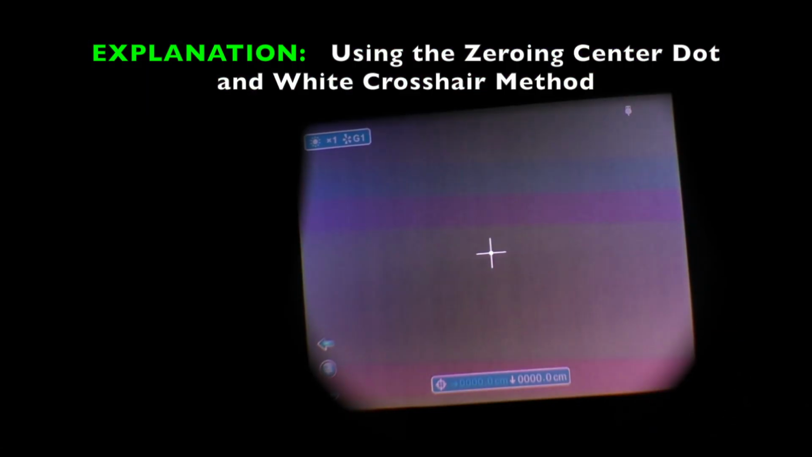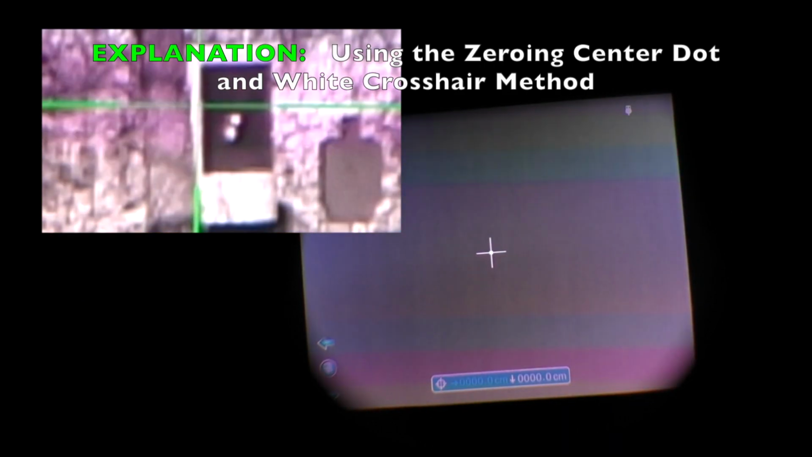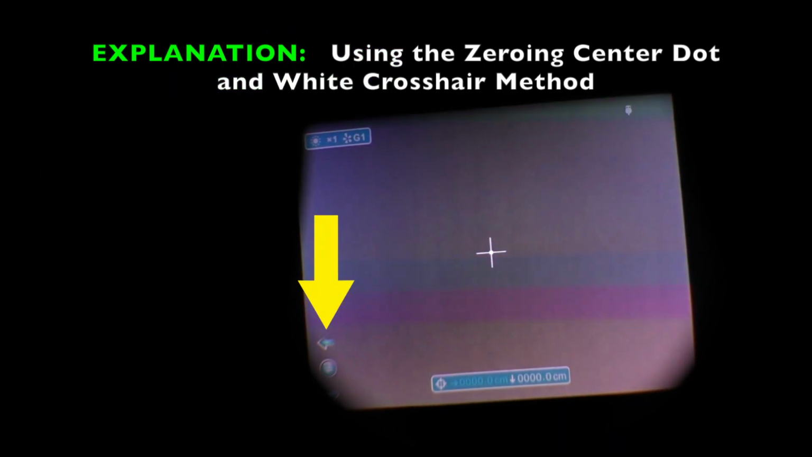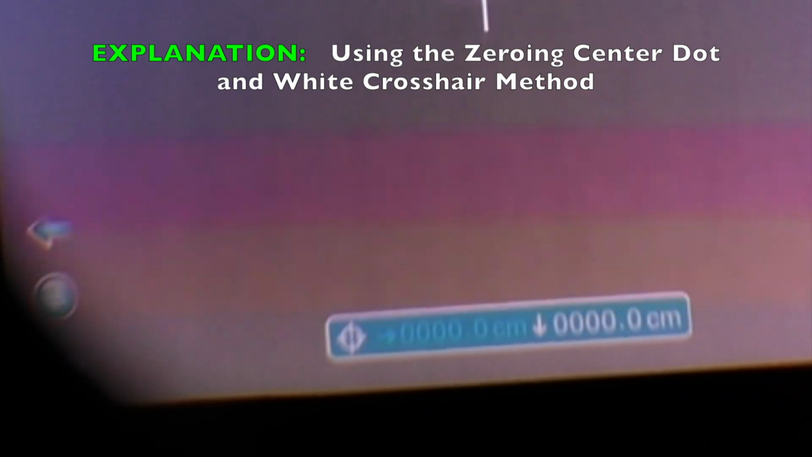At the range in the illustration, I had an impact that was low and left from true center. So that means on the right orientation, which is what I'm on now, the right values are highlighted in blue. This is a little bit confusing to the eye, because when I see the values on the bottom bar, I think white is the highlighted, but you're going to be changing the value highlighted in blue.